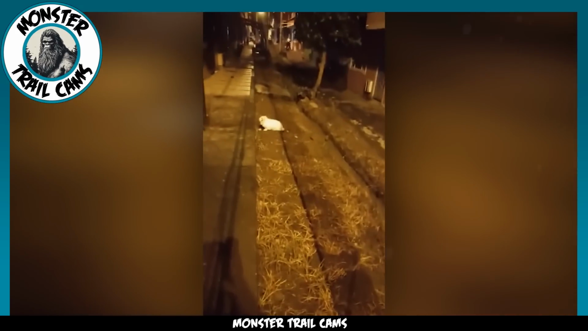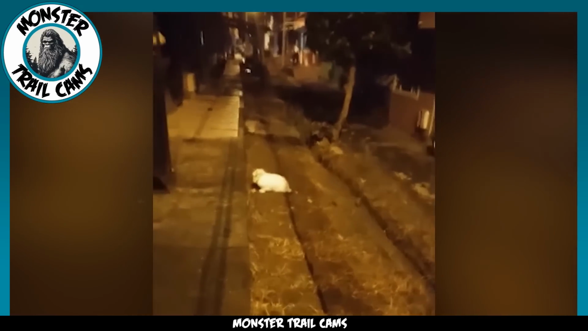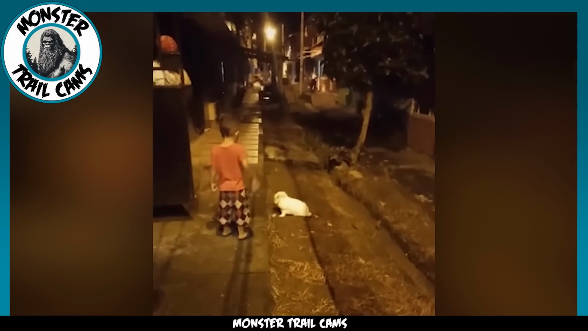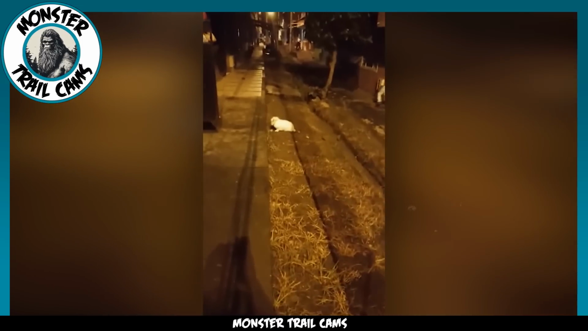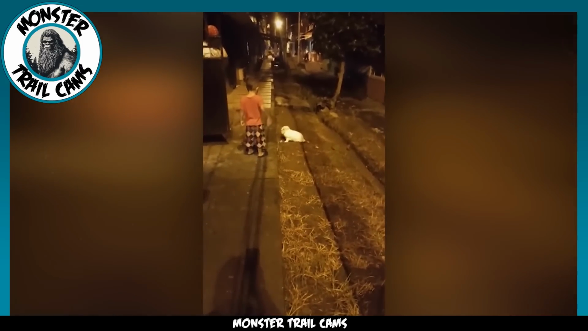Over on the right side of the pathway, there's a rather unsettling sight, a pair of disembodied legs running down the street. Strangely, these legs appear to have no upper body, followed by a child who enters from the left side of the frame, seemingly aware and possibly reacting to the bizarre figure. A closer inspection of the video footage suggests that it is, in fact, CGI.